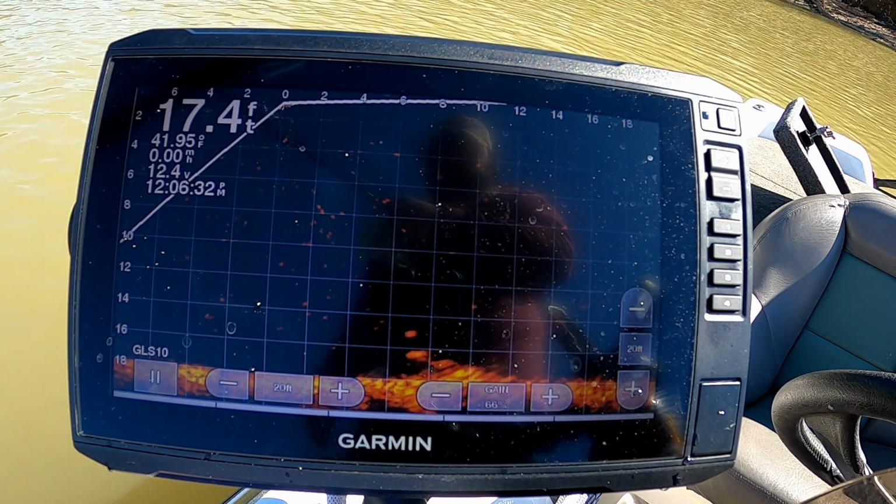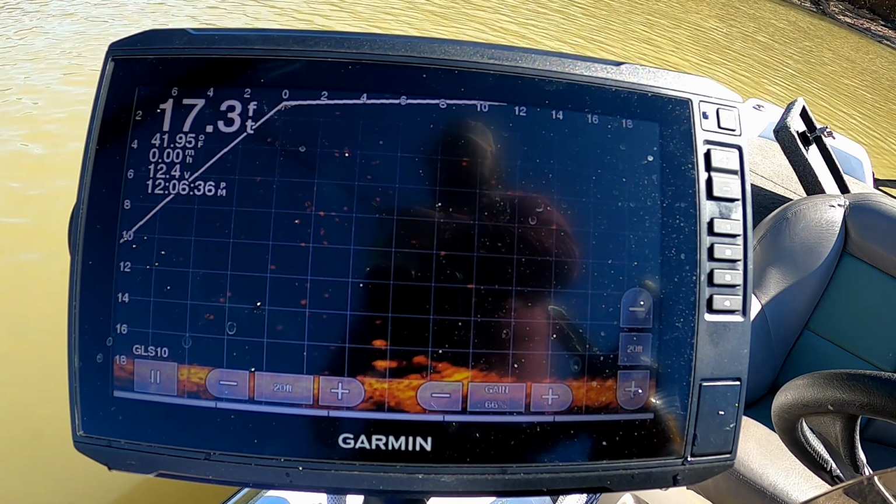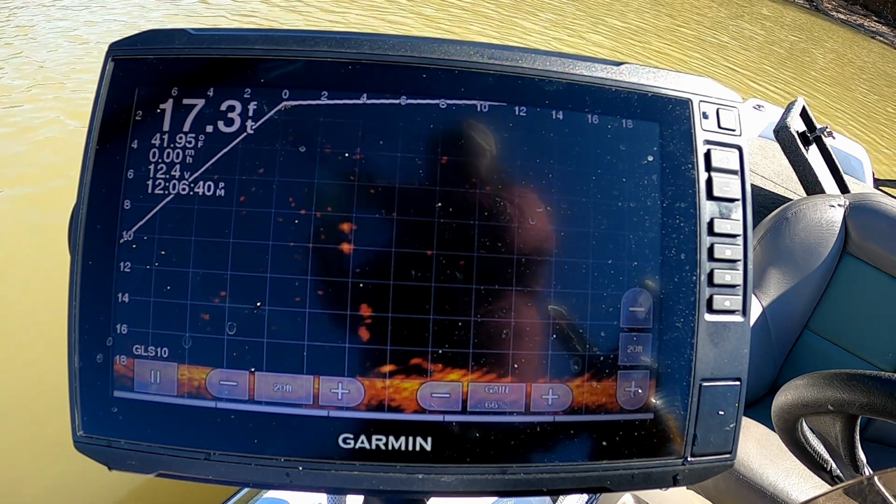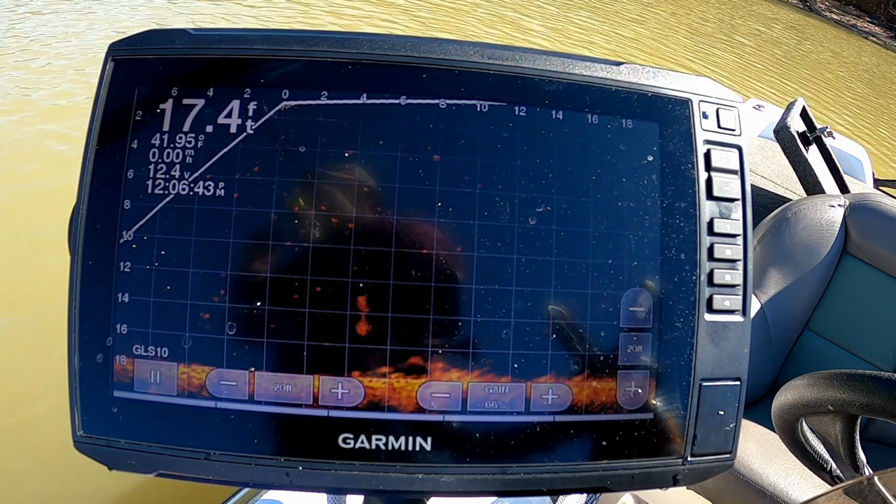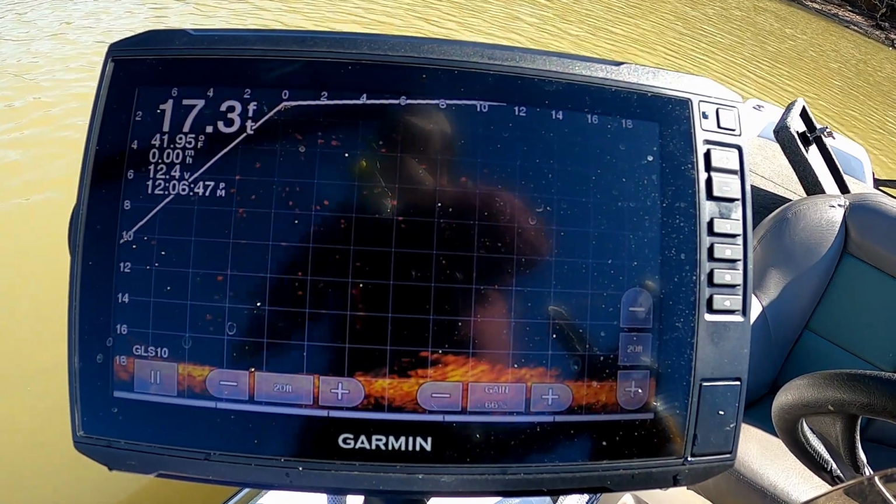See it coming out right there? There, oop, he did bite it. I think I just fed it now. Yeah, these are small fish. We're just playing.